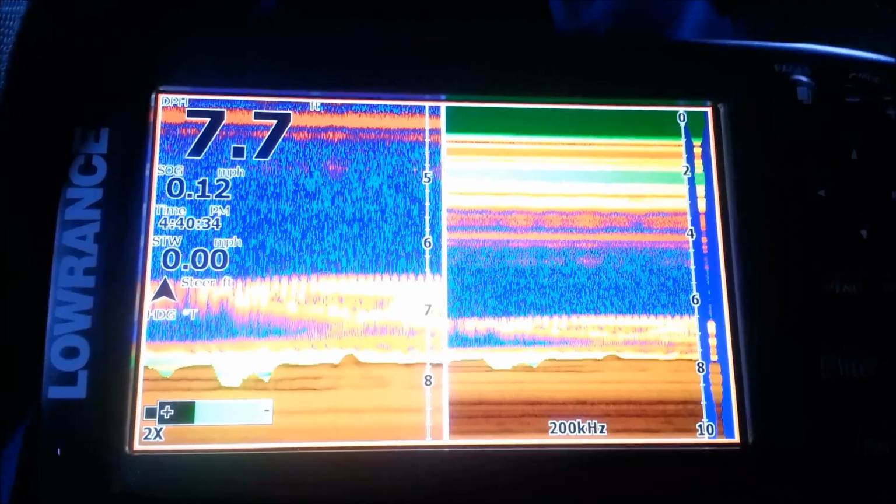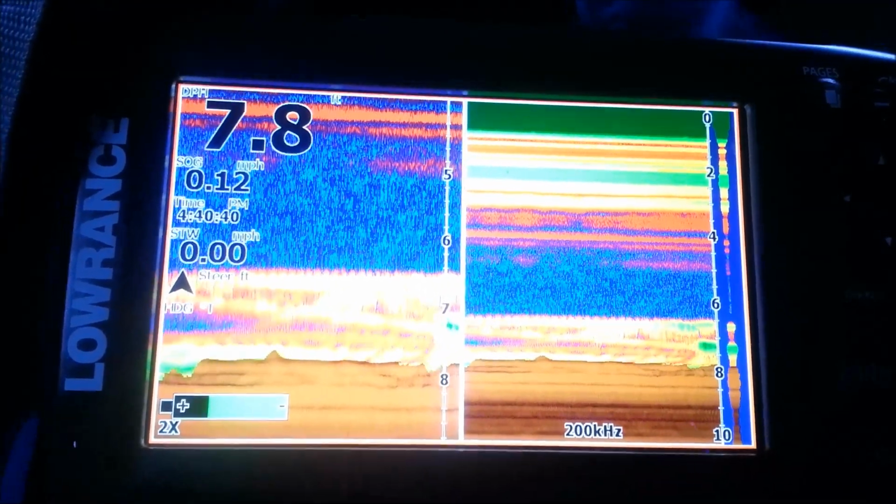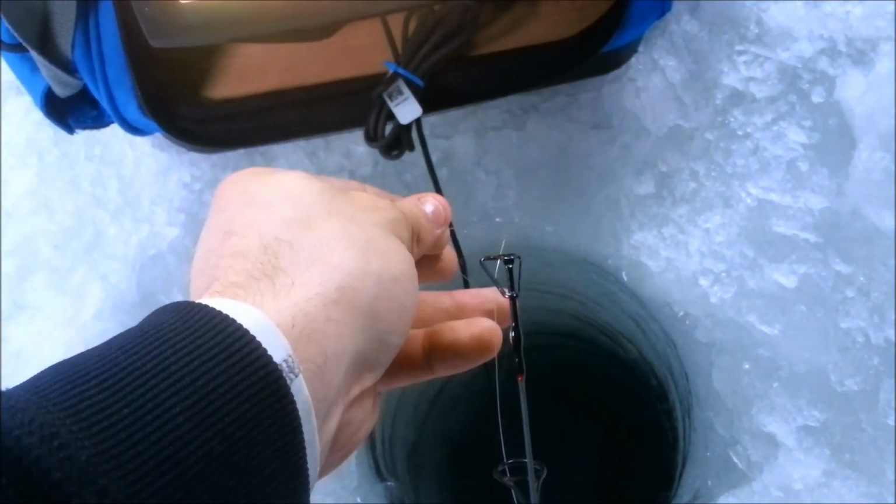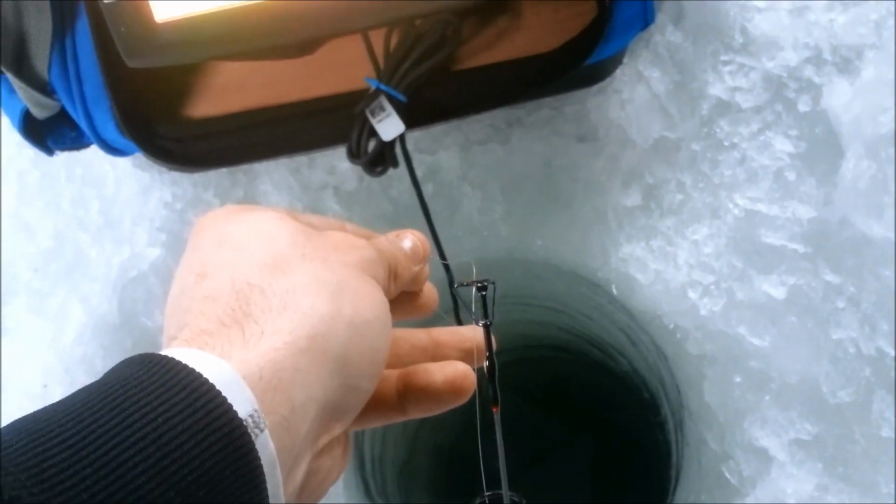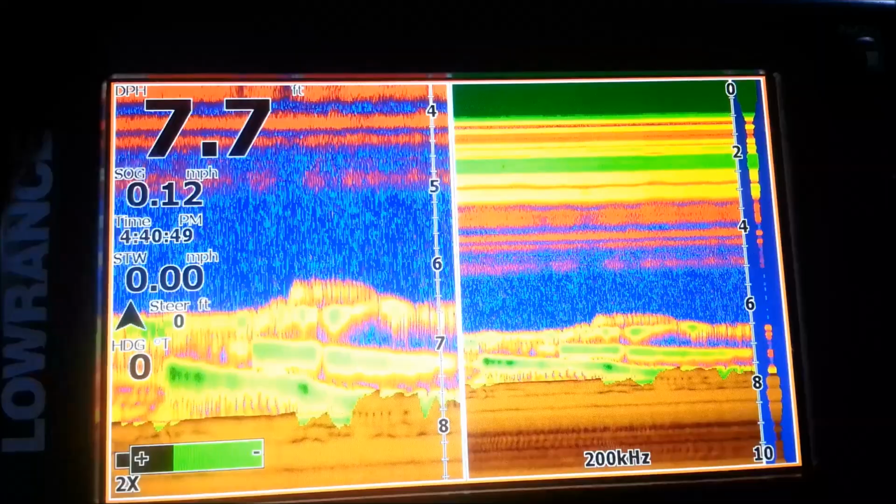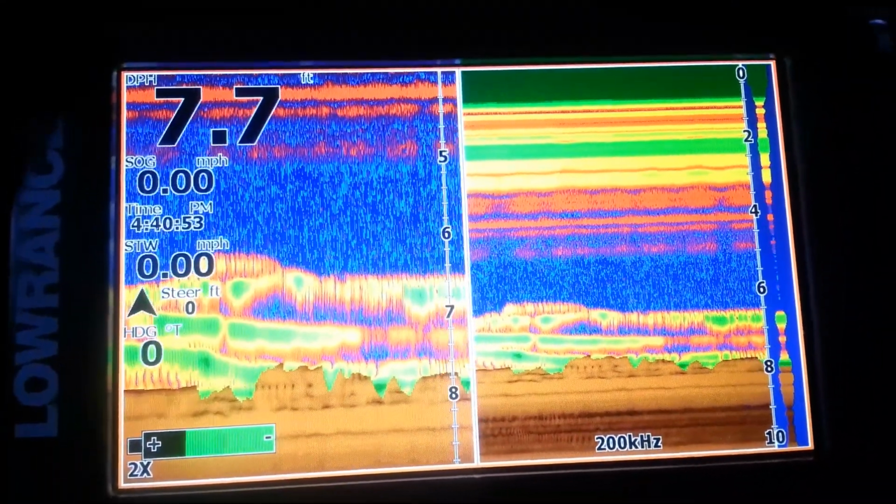I haven't marked a lot of fish today, but I'm marking a couple now. So I just kind of wanted to show you what that looks like. Even my minnow is getting a couple nibbles, but a lot of small stuff right now. But we're seeing some pretty good color on the screen here. That's basically what it's going to look like.